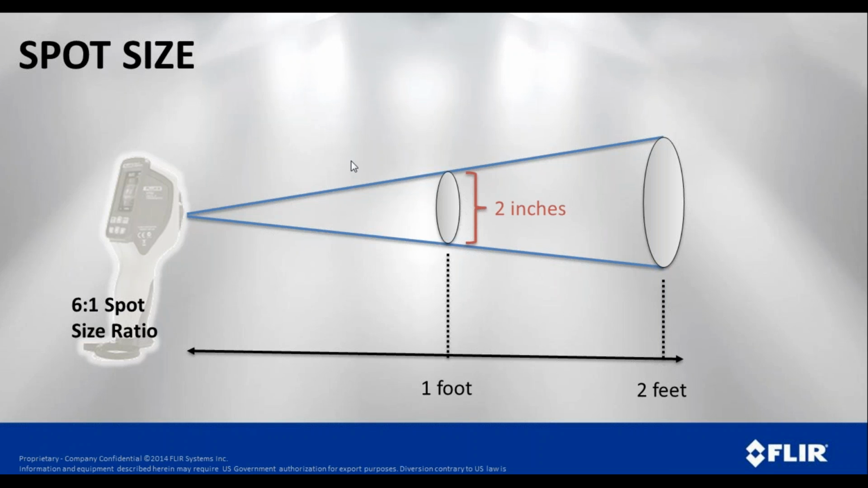Well, most people don't stand that close to whatever they're trying to measure. They think if they put that dot on it, they're going to get an accurate reading. But as you can see here, you're not going to.